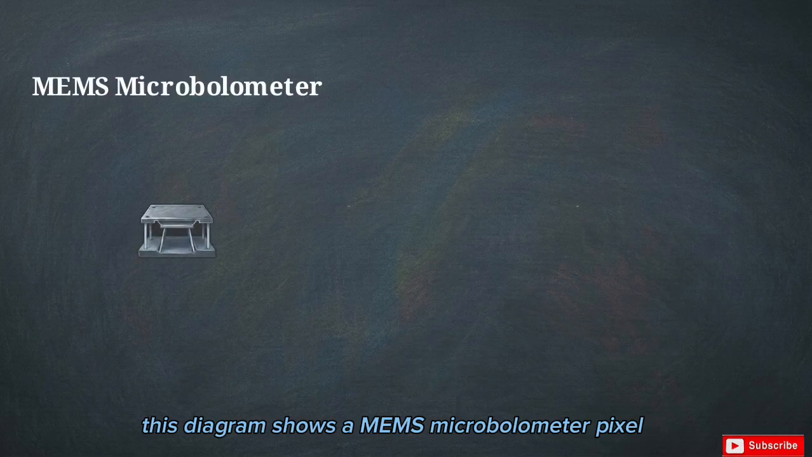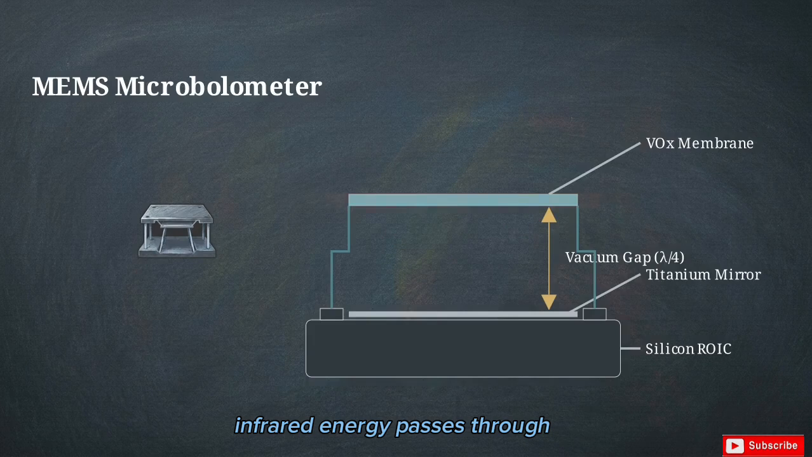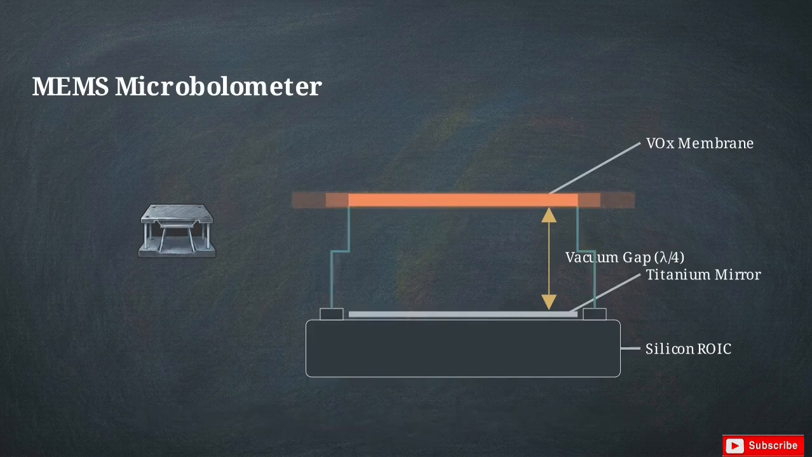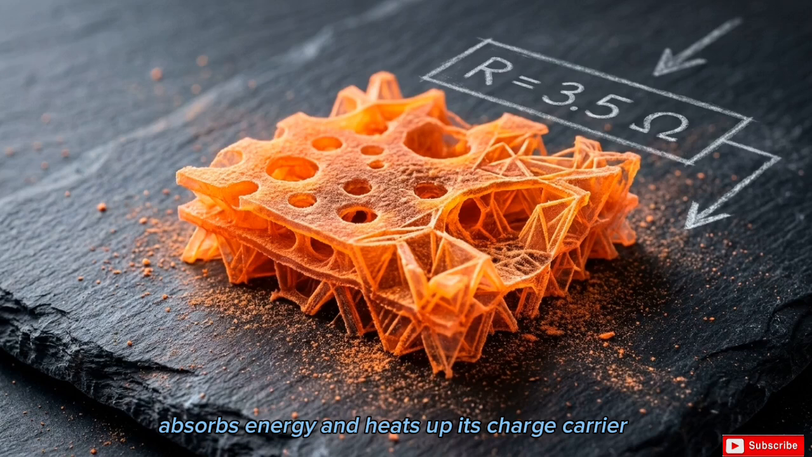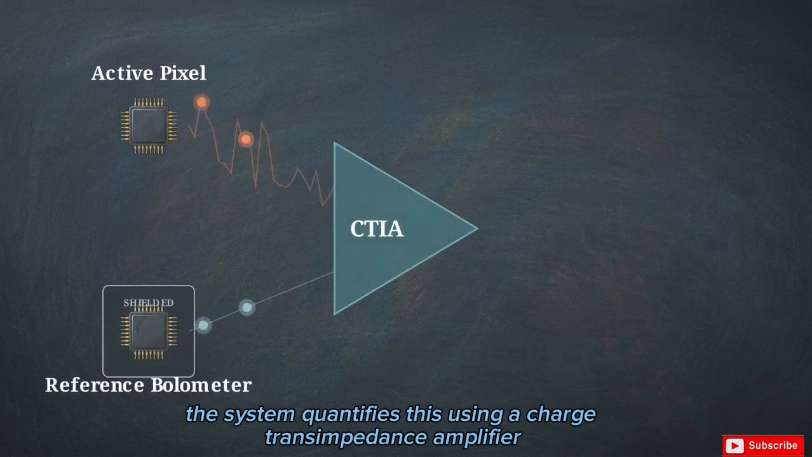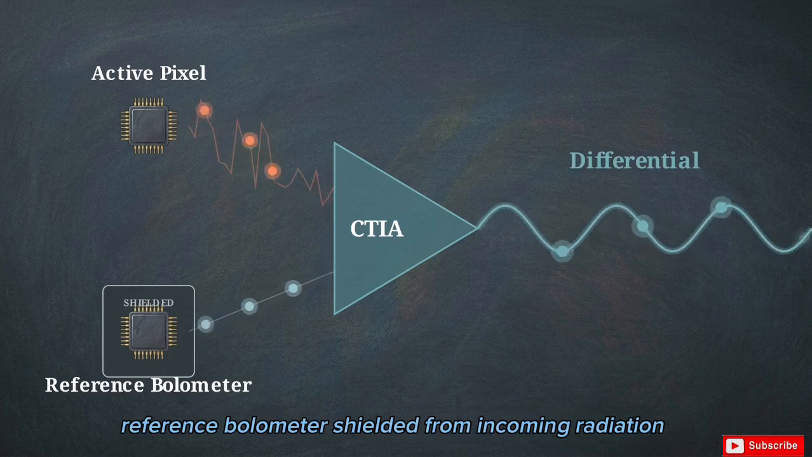This diagram shows a MEMS microbolometer pixel. The vanadium oxide membrane is suspended across a vacuum. Infrared energy passes through, bounces off the titanium mirror below, and redirects upward. Thin isolation legs support the membrane, preventing heat from bleeding into the circuit. As the vanadium oxide membrane absorbs energy and heats up, its charge carrier mobility increases. This causes a precise, measurable drop in its electrical resistance. The system quantifies this using a charge transimpedance amplifier, comparing the active pixel's current against a blind reference bolometer shielded